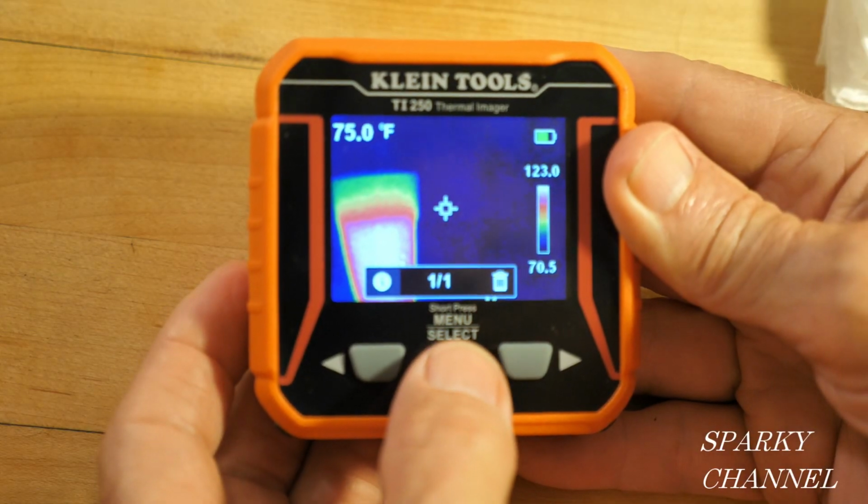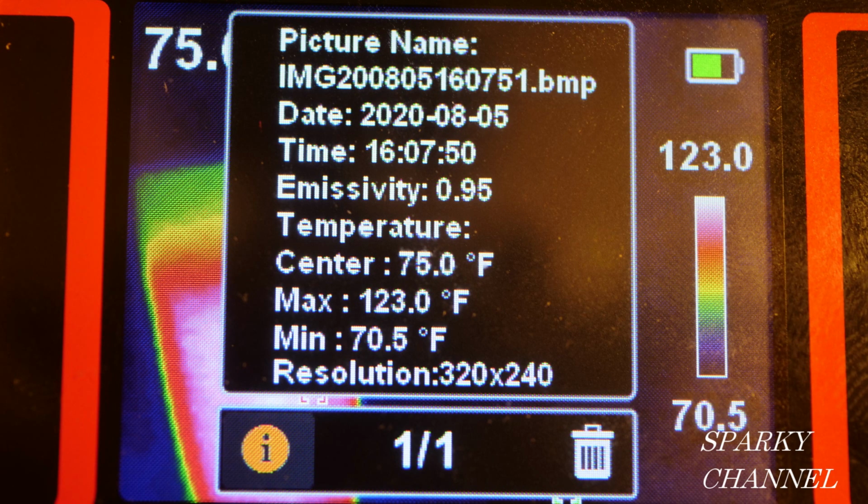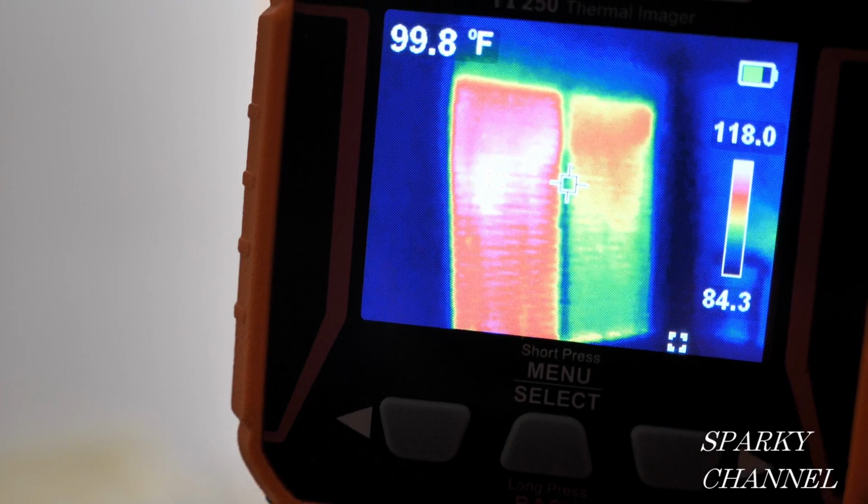You can also get a printout with your thermal image. The printout gives you all of this information. Here we have a window, and I'm going to take a thermal image of this window to find out how we're doing as far as insulation.